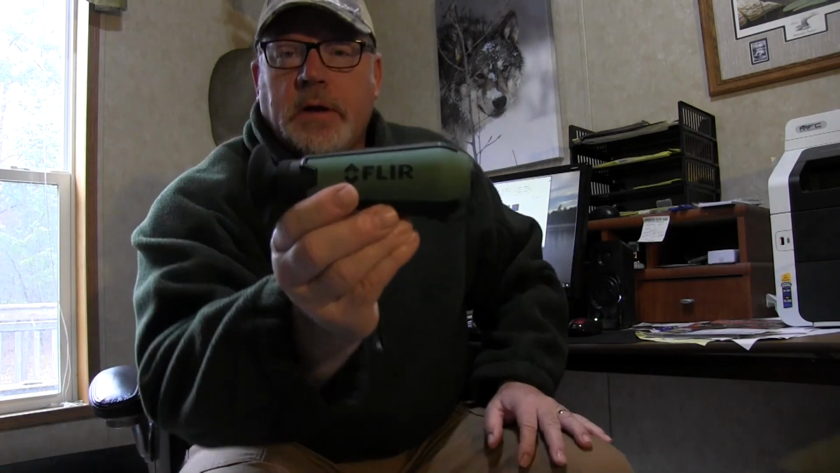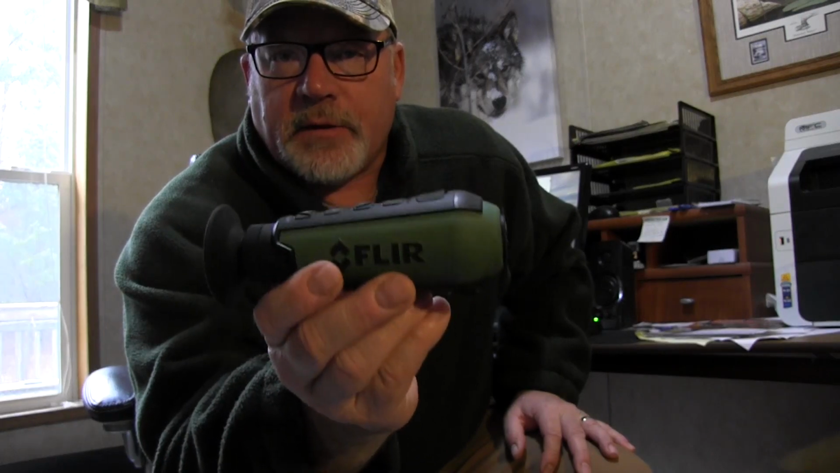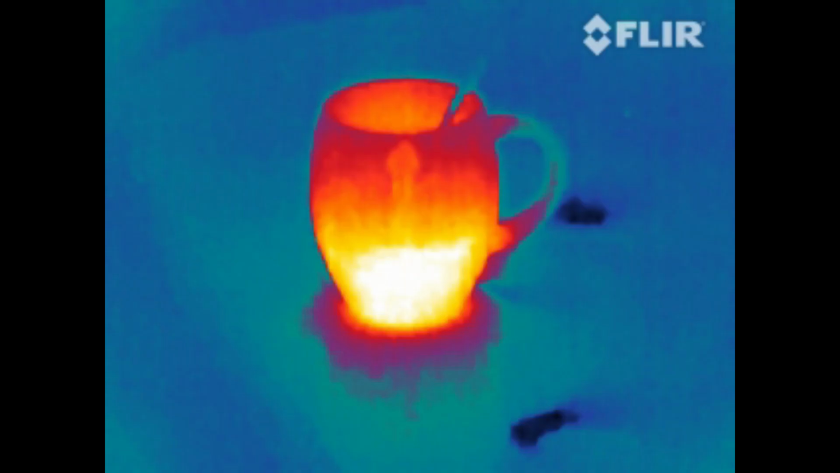I wanted to chat with you this morning a little bit about something that happened to me last night that involved this FLIR Scout thermal imaging unit. As you can see, this is basically an entry-level thermal imaging unit, and they've come way down in price, and they're pretty remarkable in what they can do. I just got this the other day, and yesterday I was kind of dinking around the house with it, and I took a picture of my wife's cup of hot chocolate and the dishwasher while it was running.